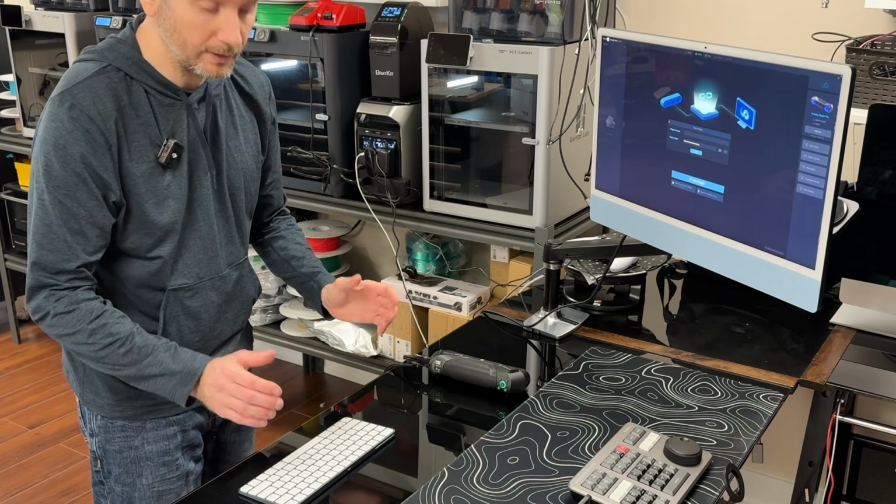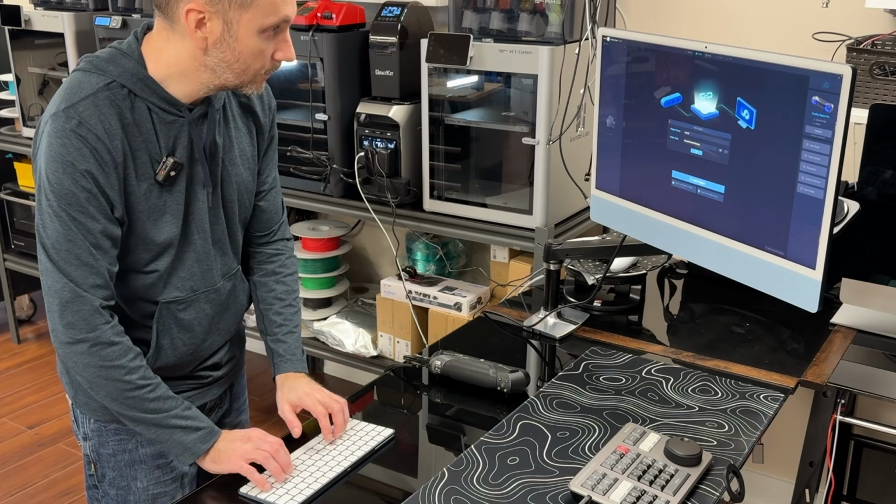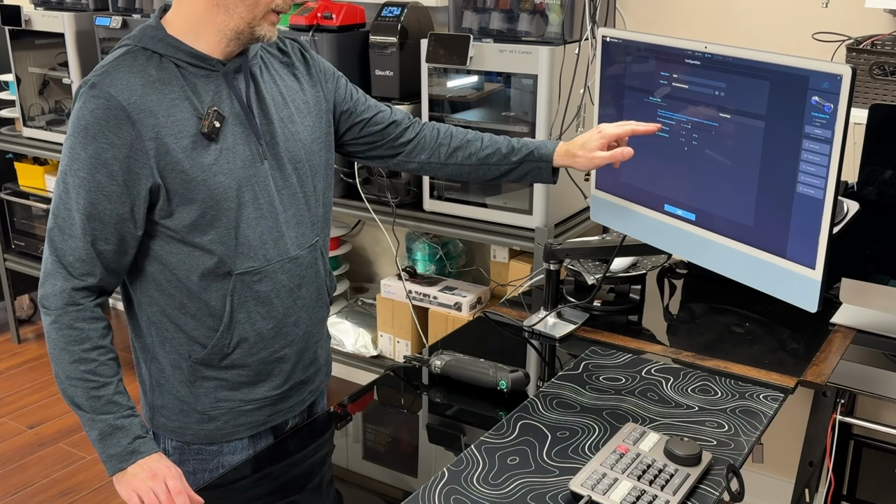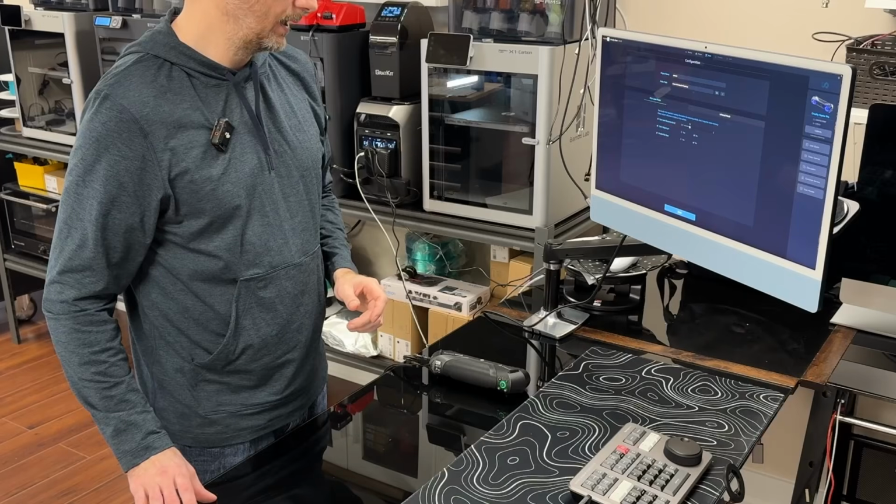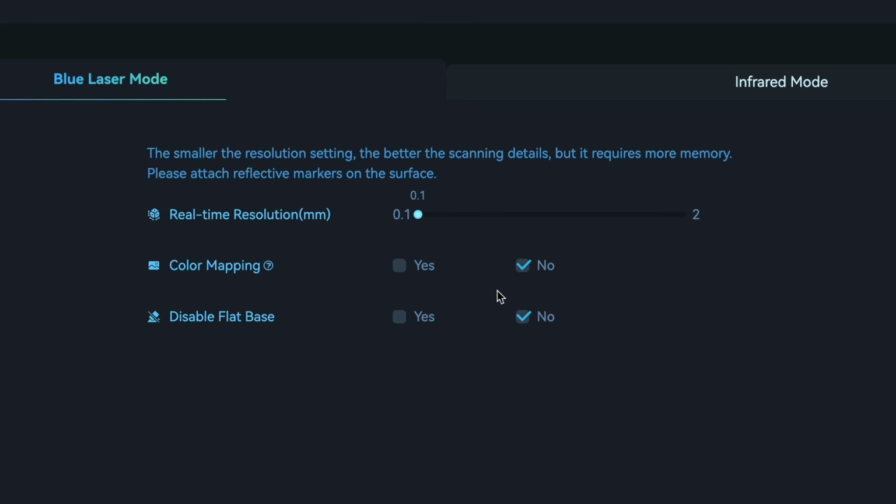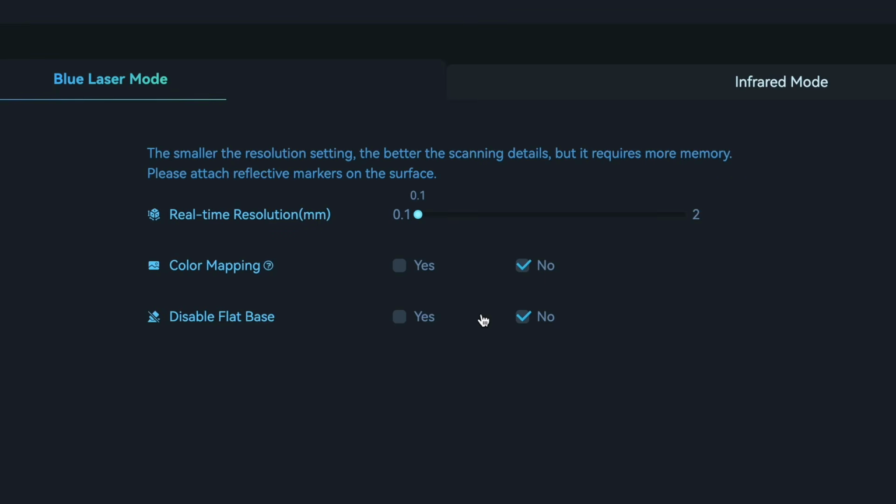We're going to call this project Remote. Now we have some options here. So we have real-time resolution. This is effectively the resolution of the scanner. I'm going to bring this slider all the way down, so we're at 0.1, and this will be the best possible resolution. We have color mapping, and we're going to leave that set to off. The project that I have, I just want to capture really high resolution geometry. And then disable flat base. I have not had any luck with this. I imagine it is a feature that's on its way.